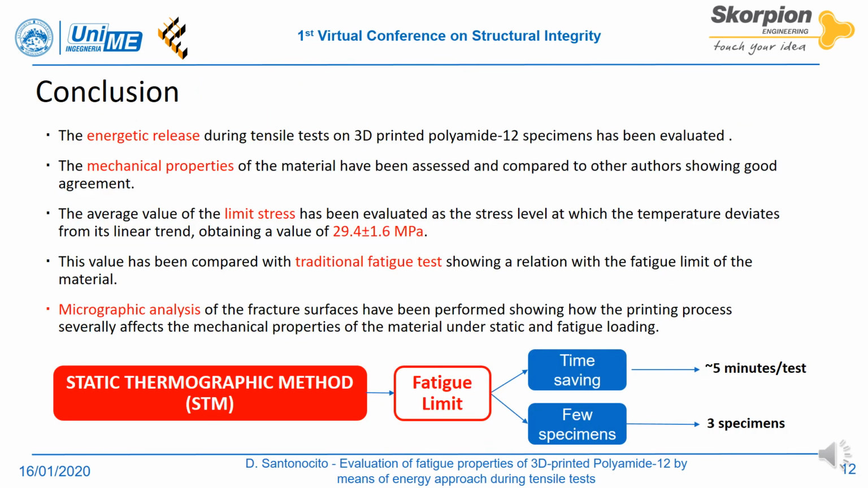In this work, the energetic release during tensile tests on 3D-printed Polyamide-12 specimens has been evaluated. The mechanical properties of the material have been assessed and compared to the authors' and data sheet values, showing good agreement. During the same tensile test, the infrared camera allowed the application of the static thermographic method, monitoring the specimen surface temperature.